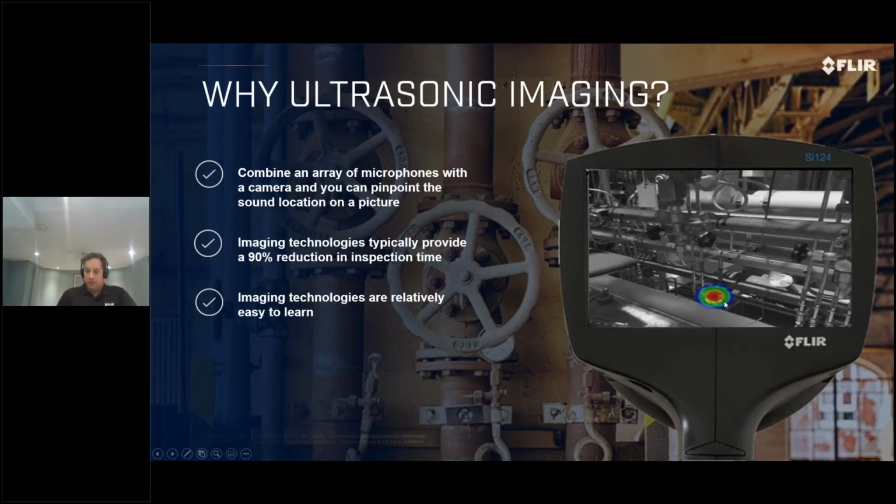and it will show you the source and intensity of ultrasound in color. As you see here, as an example, this is an air leak. You're seeing what the air leak is, you identify the source right away. And this actually saves you a 90% reduction in inspection time. So it's a very quick way to find. The camera is very easy to operate. There's no on button. You just plug in the battery and you're ready to go. It's a one-handed operation.